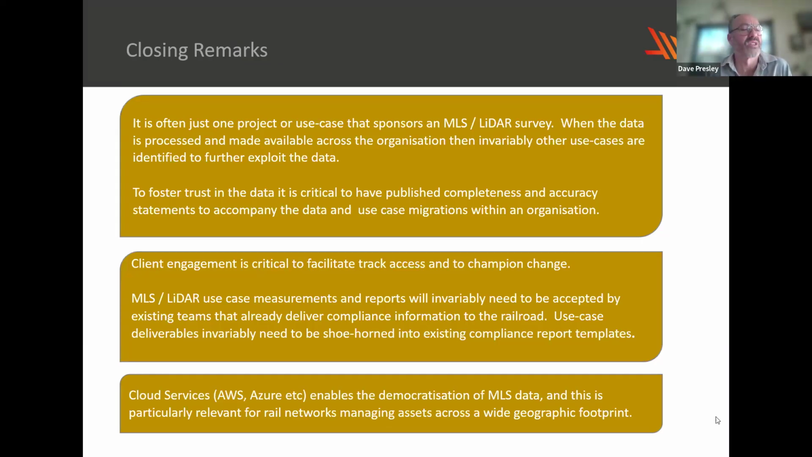Just my final slide, some key takeaways. On pretty much everything that I've spoken about in the last 40 minutes, once the project that sponsored that MLS survey was completed, elsewhere across the organisation, new projects have popped up recognising that the point cloud could be used for their particular use case.